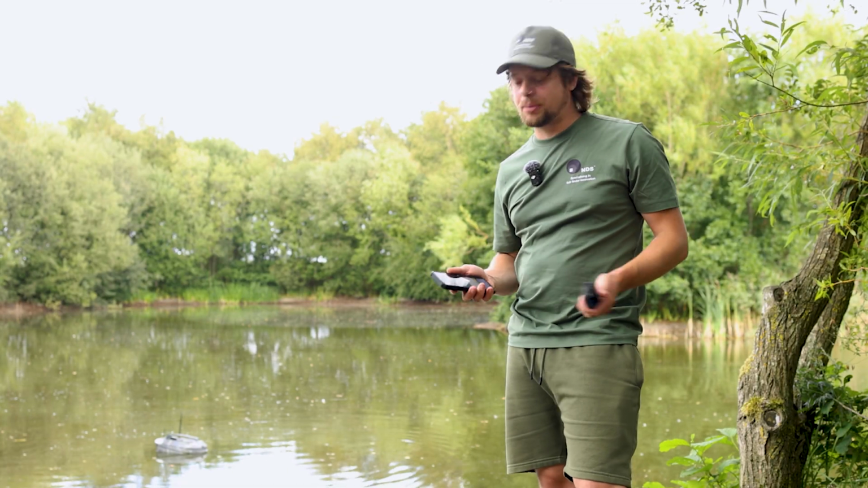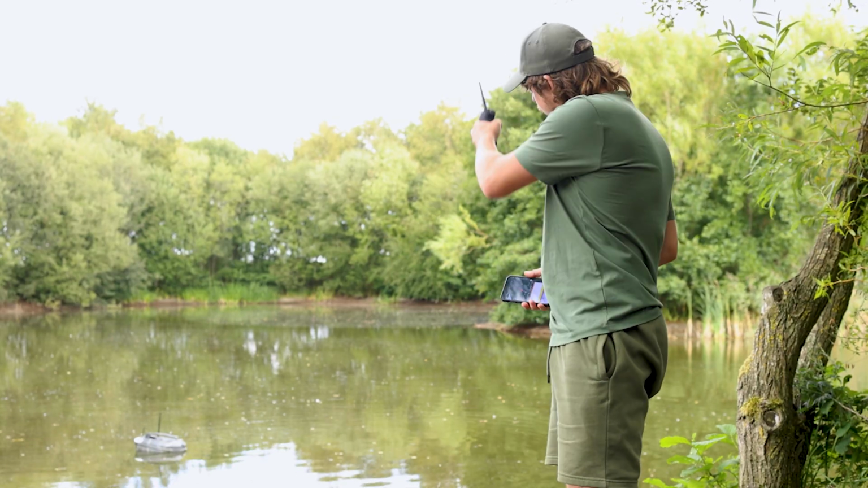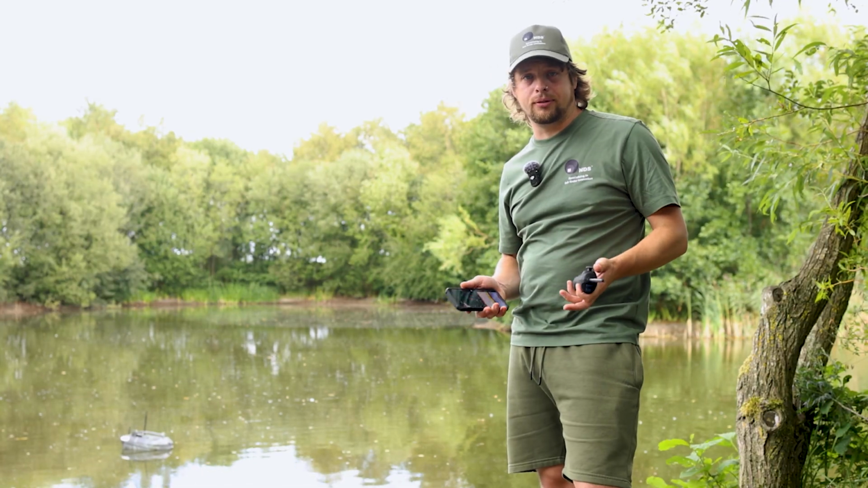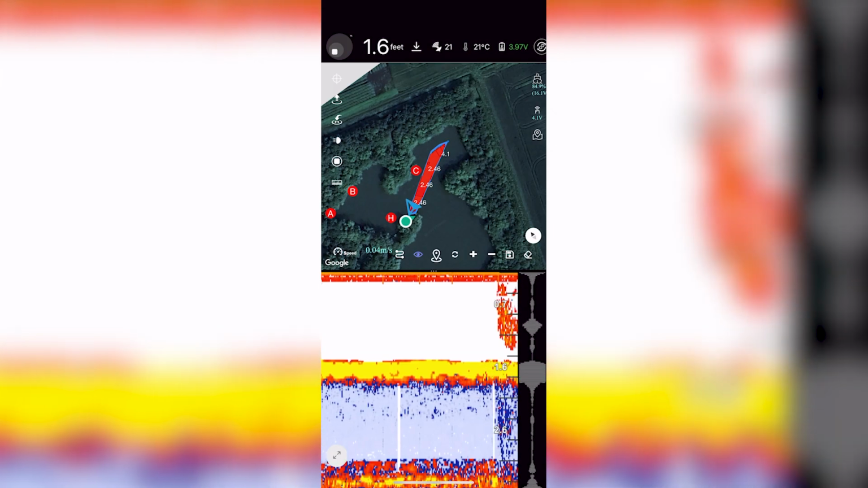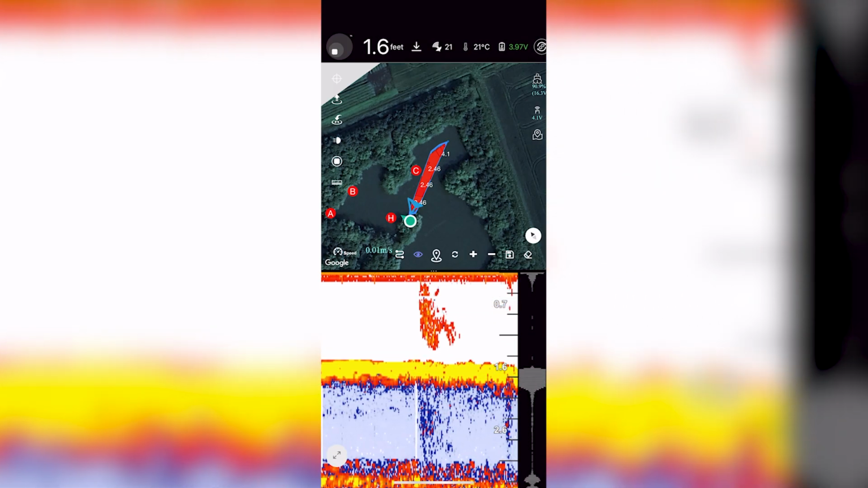So with everything connected up and the sonar reading really nicely to the phone, I'm just going to drive the boat across to that far corner there, where I know that the lake depth does change to around 4.5 foot. I'm just going to show you on the screen the data that I'm looking at. And as you can see, it's all quite shallow at the moment. It's 1.6 feet. And there's not many sonars on the market that will work in depths as shallow as that.